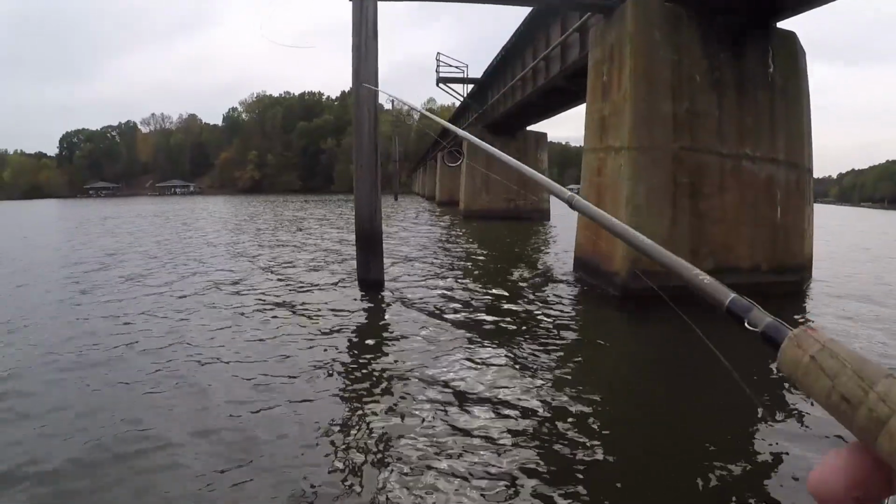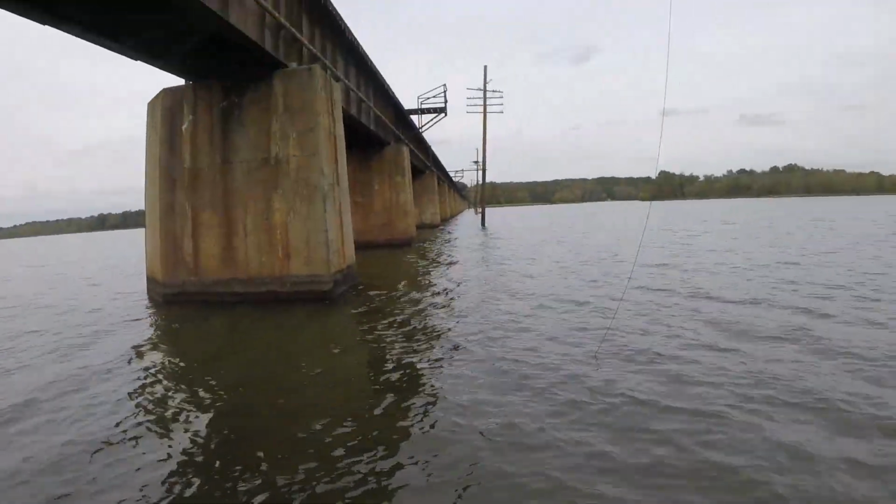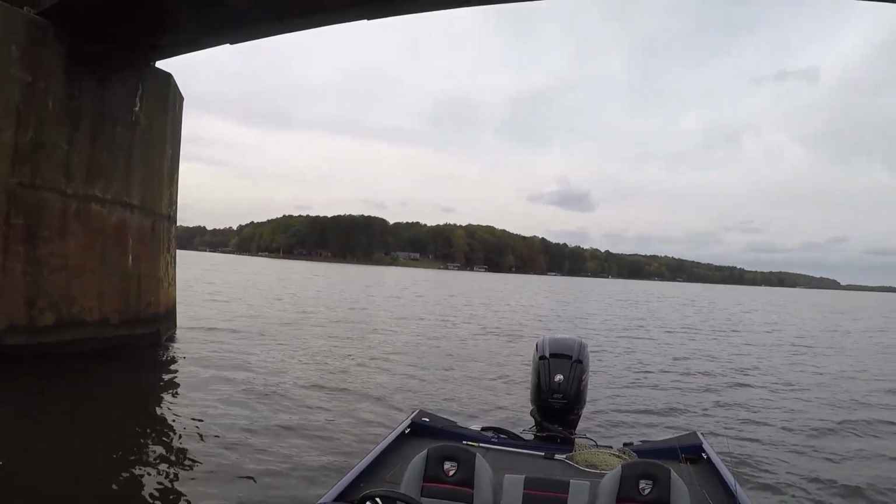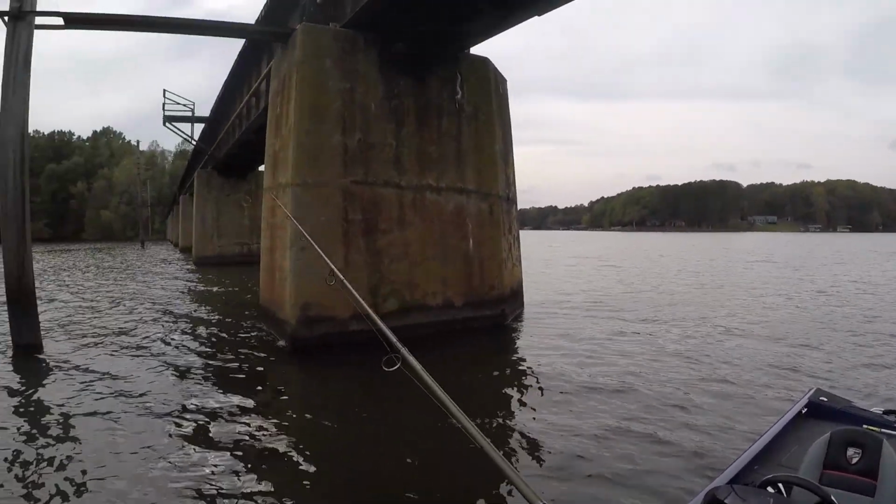But we're gonna kick around these posts here. As you can see, there's quite a few of them down through here. There's quite a few of them this way, but they get shallow up here on this end. This is some of the deepest part of it. So I'm in 5 foot now. The back of the boat's in 5 foot. The front of the boat was in 14 foot just a minute ago. They get deeper as you go that way.